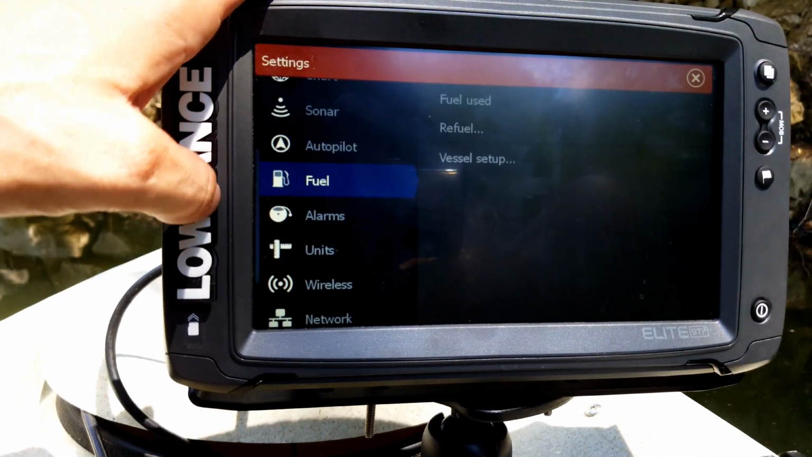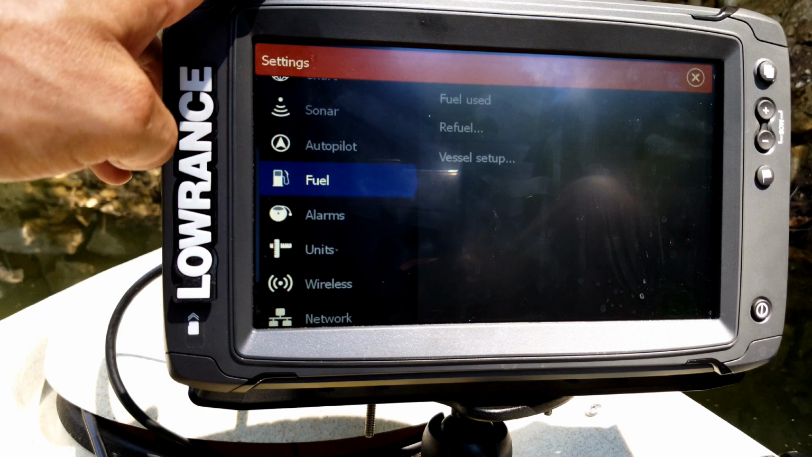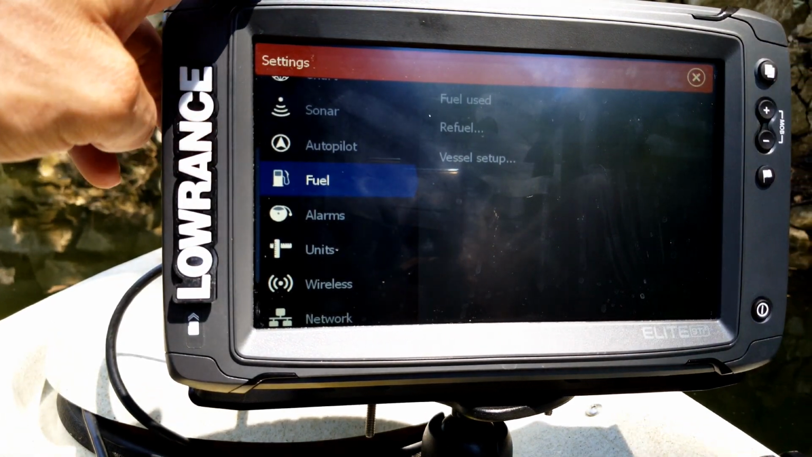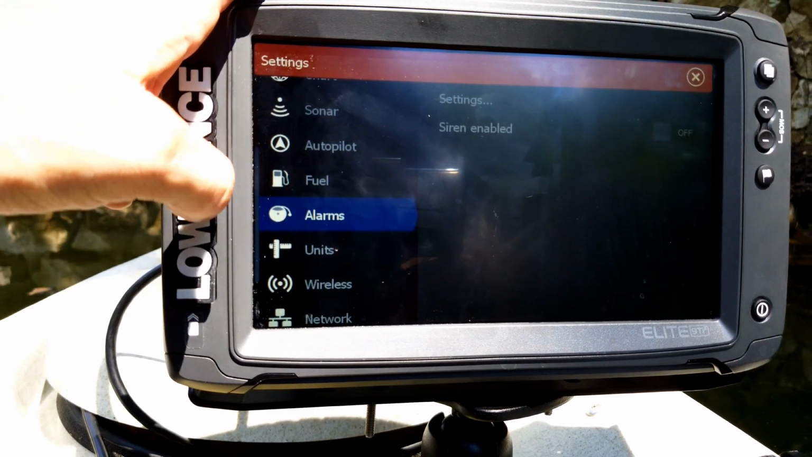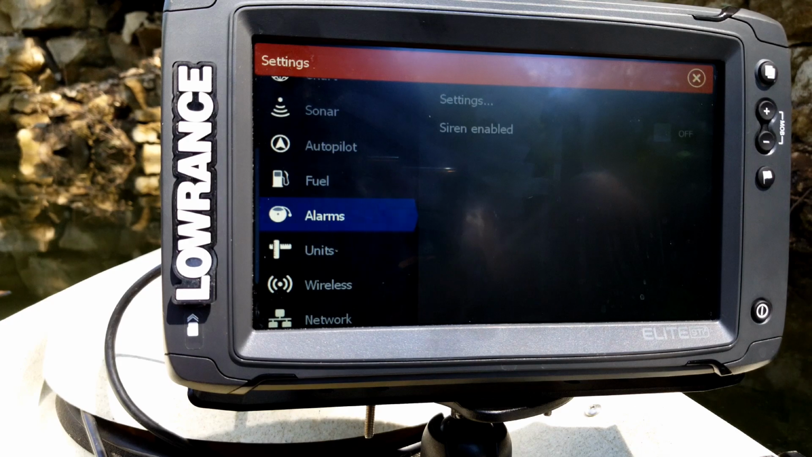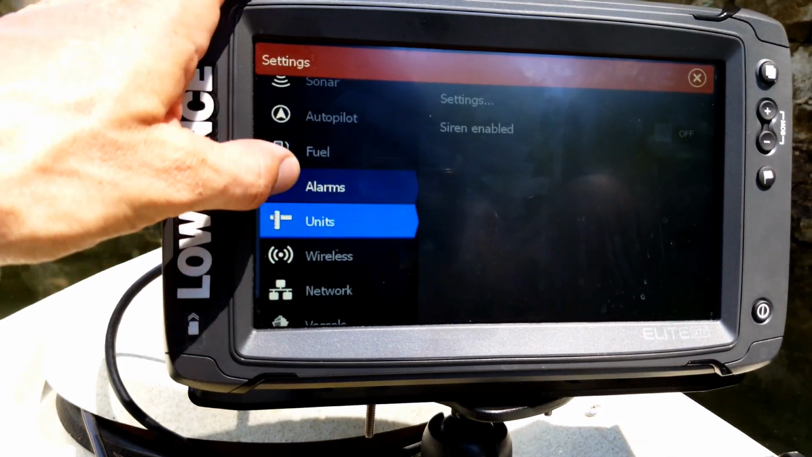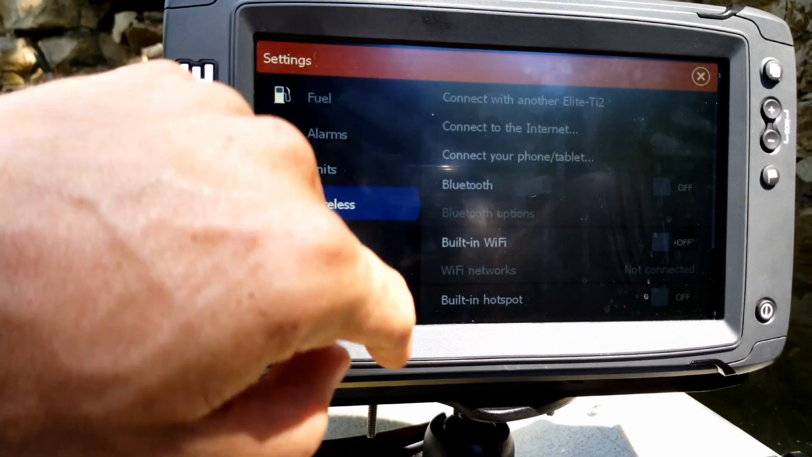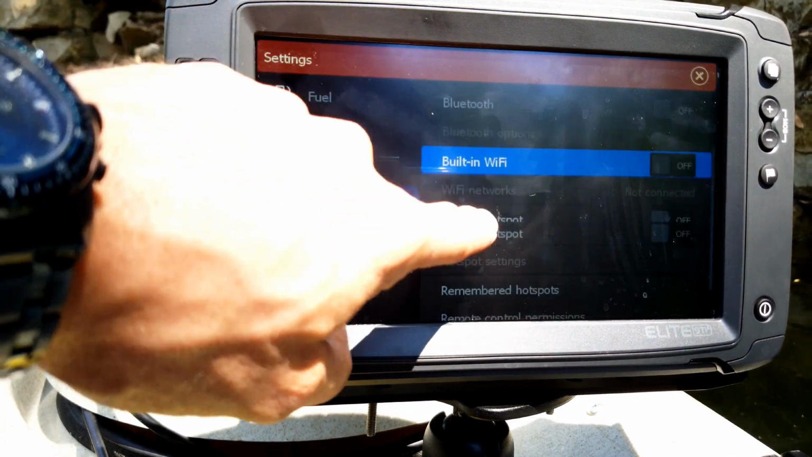Now you also have options like your fuel, if you're using a fuel flow sensor or a fuel level sensor through the NMEA 2000 network. You've got your alarms, where you can go in and set various alarms for different things. You've got your units of measure. You've got your ability to control your wireless.